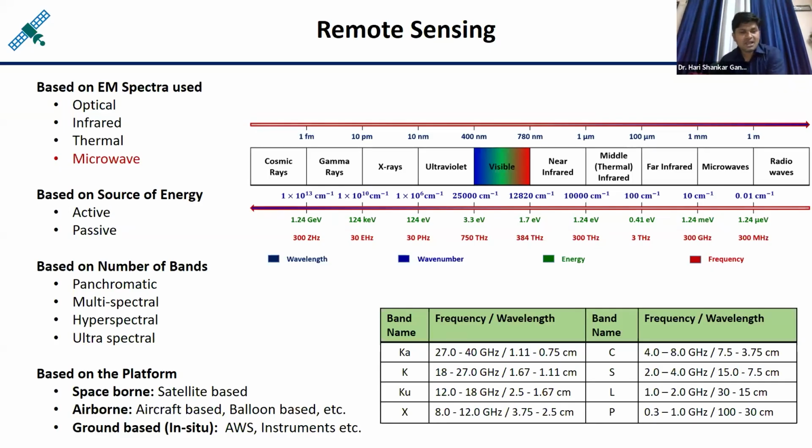Okay. And another categorization, the last one, is based on the platform. As I mentioned, based on the distance of the measurement, meaning how much distance is there between the object and the sensor. If it is tens of meters, then it is called ground-based remote sensing or in-situ remote sensing.